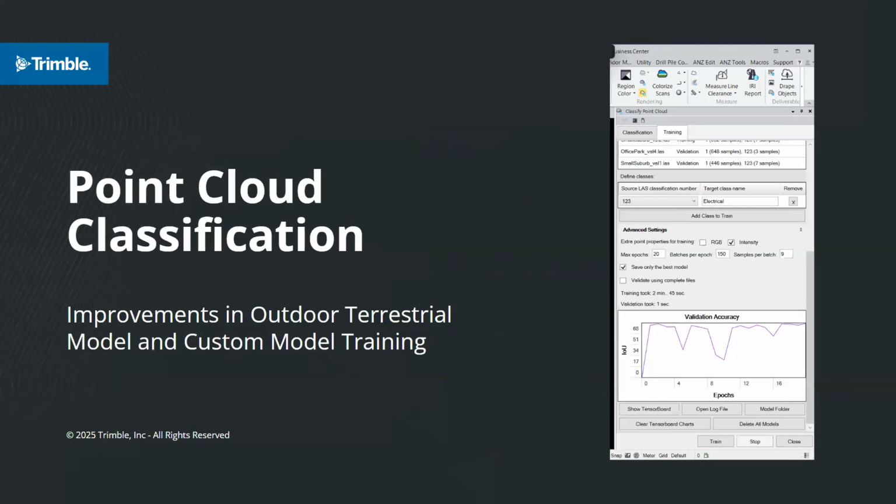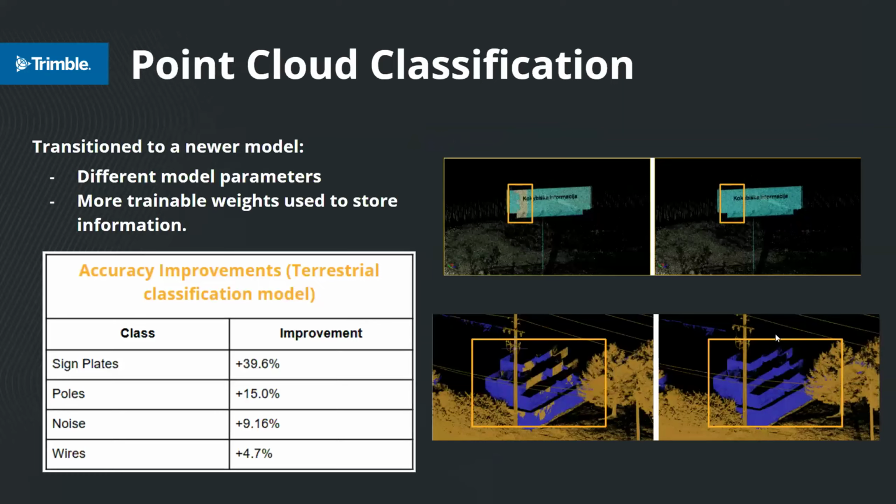Thank you, Albert. The first feature extraction enhancement we are highlighting are the improvements to the outdoor terrestrial model and to custom model training within the point cloud classification command. In TBC 25.20, we transitioned from an older model to a newer one for our outdoor terrestrial classification. This change enables different model parameters and more trainable weights to be stored. As you can see from the table, this new model has significantly improved the accuracy behind a few classes such as sign plates, poles, and noise, with an improvement also noticeable in wire classification, amongst a few other things.